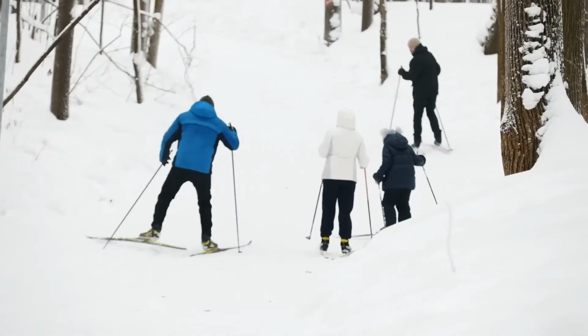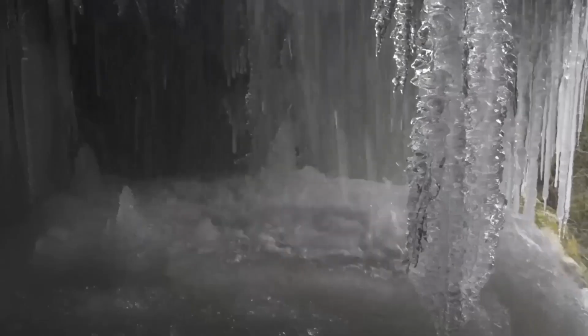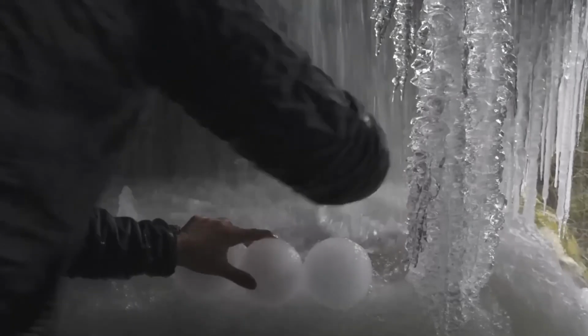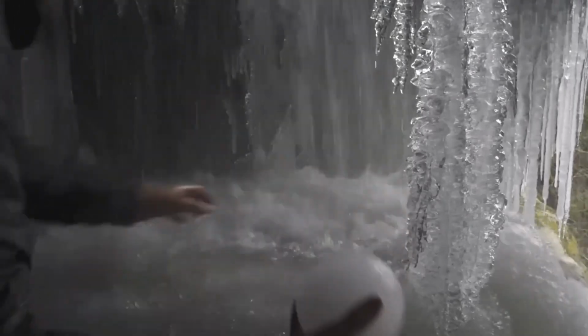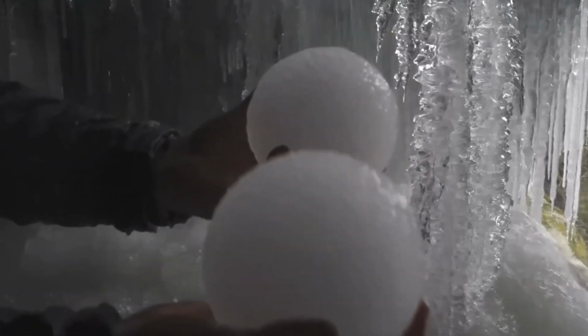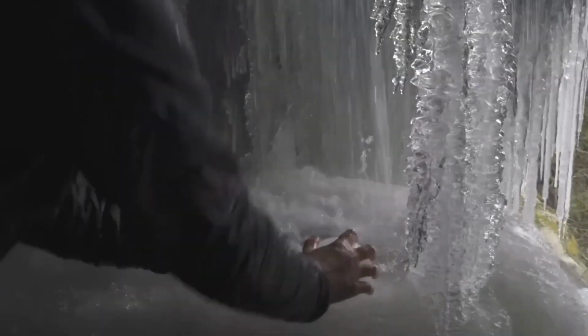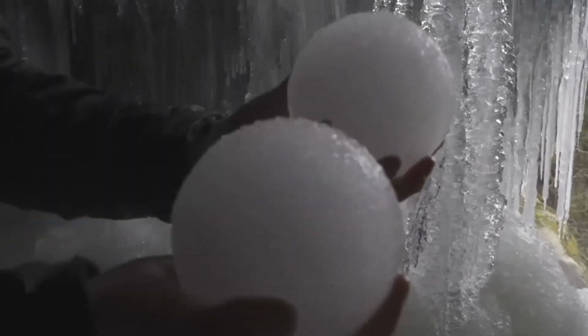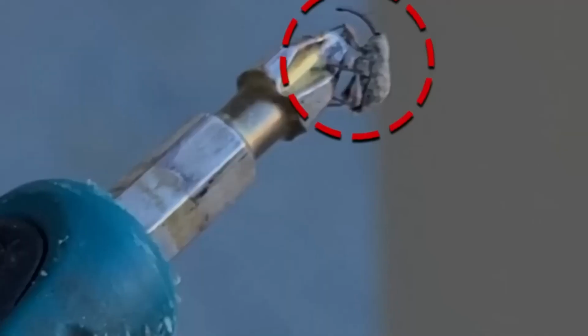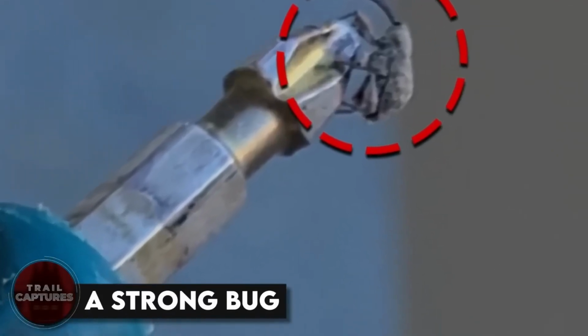Ice balls. These tourists were out looking and admiring the natural beauty when one of them discovered this strange thing happening. He found a waterfall where the water was turning into perfectly round ice balls. Don't they just look perfect? And if you're thinking of hitting a friend with them, don't play with them or use them as weapons, because they'll hurt.